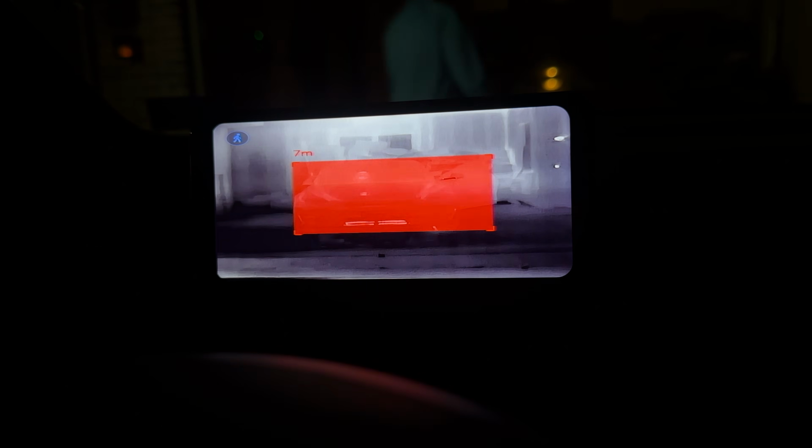So look, it started detecting there is a Model 3 inside my garage there. It knows that it is about 7 meters. It is flashing me. It thinks it's a person, but it's a car. Now I'm gonna go and blast the high beam on that car to see how well the glaring does. So far it has done really well, but I wanna test that at nighttime. So I'm gonna be turning on the high beam. Let me get inside the Tesla.